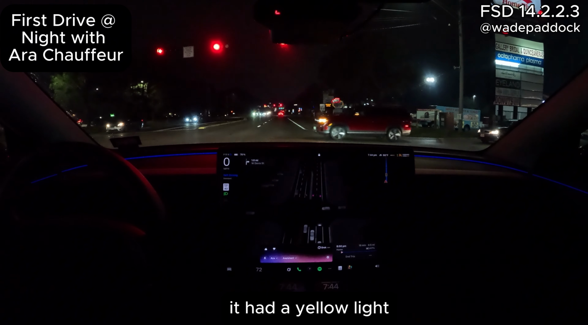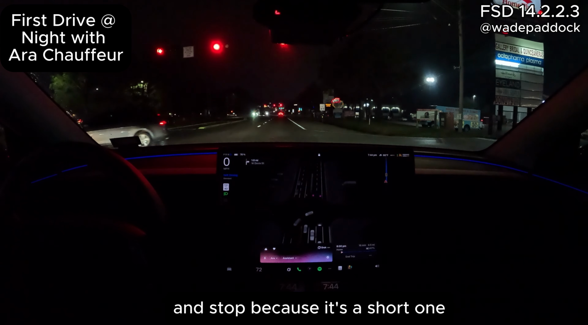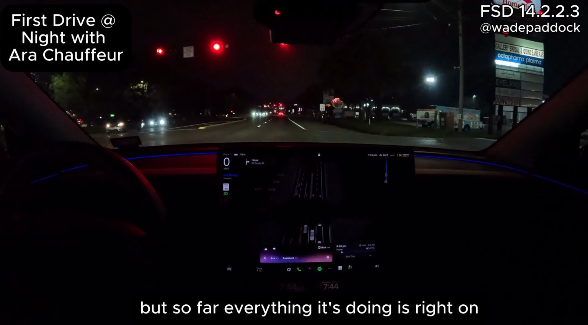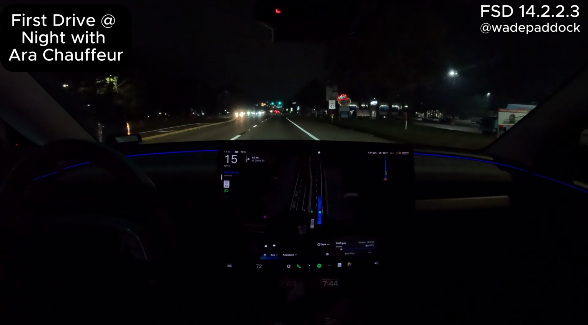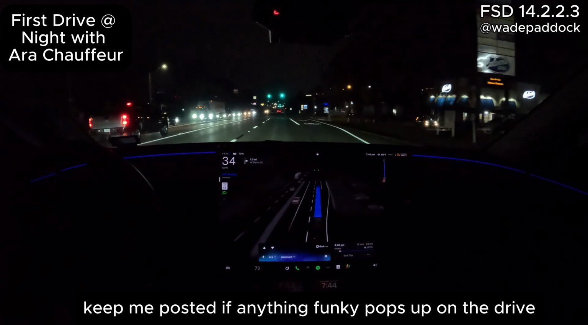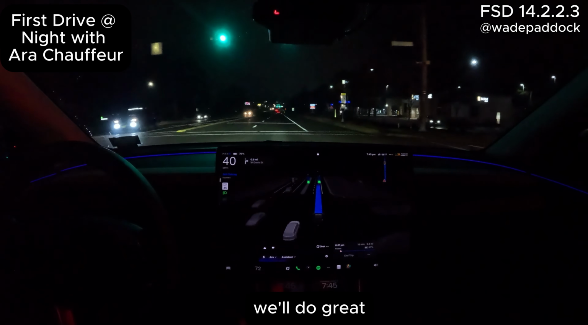Well, it had a yellow light and made a good call to go ahead and slow down and stop because it's a short one. And so far, so good. Of course, I'm not that far into the drive, but so far everything it's doing is right on the money. Sounds like FSD's nailing it already with that update. Keep me posted if anything funky pops up on the drive. Yeah, will do. Great.